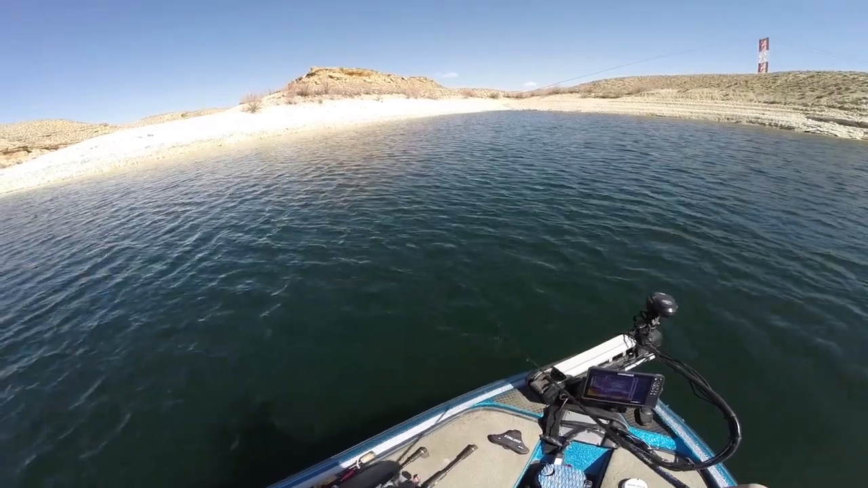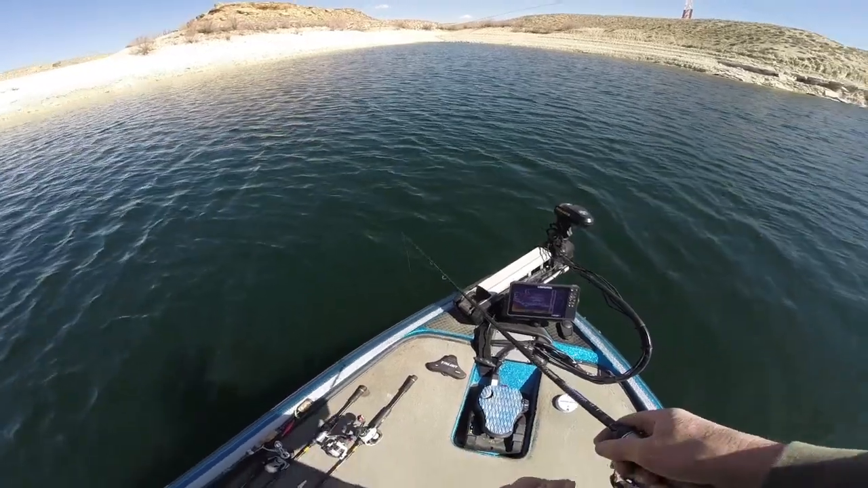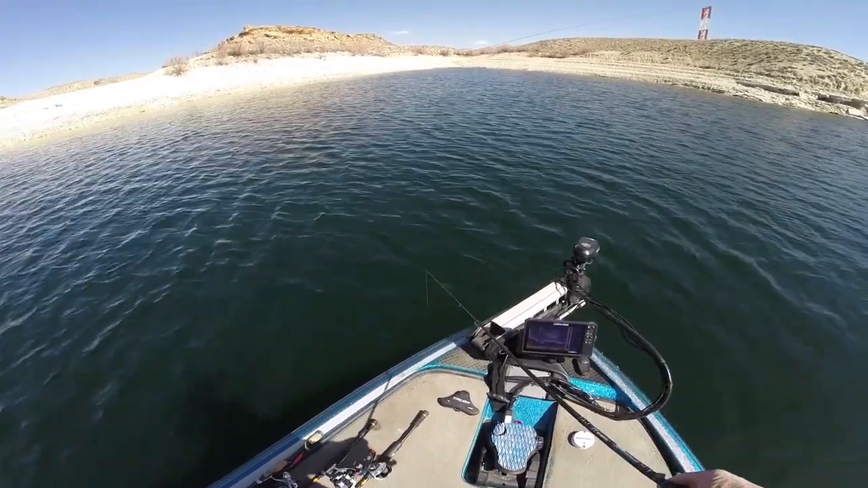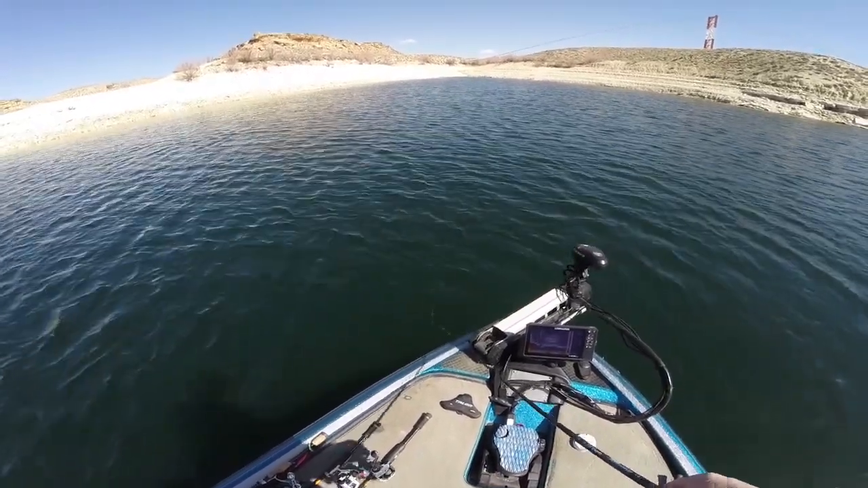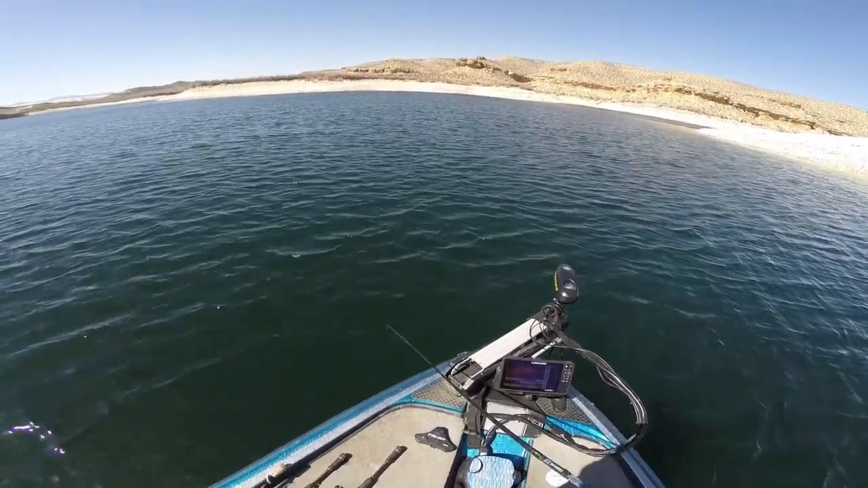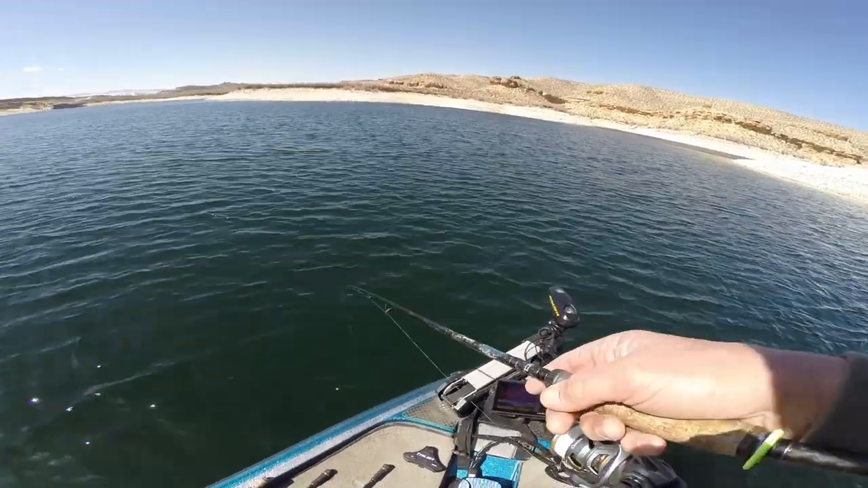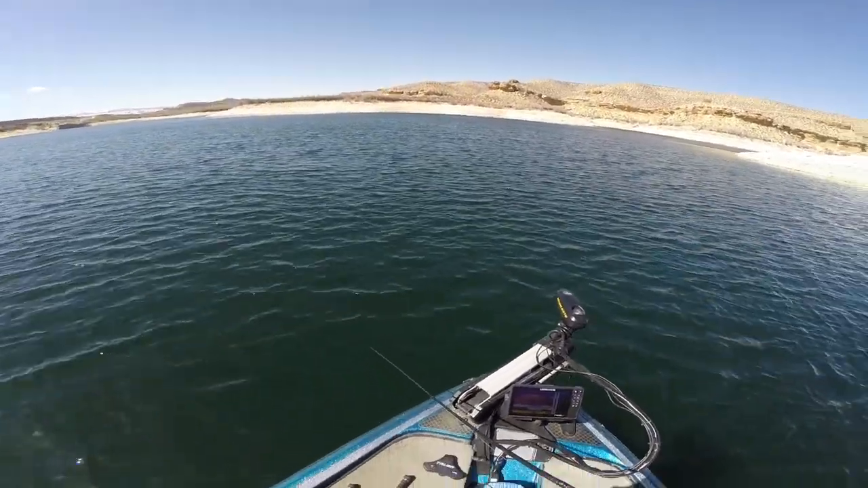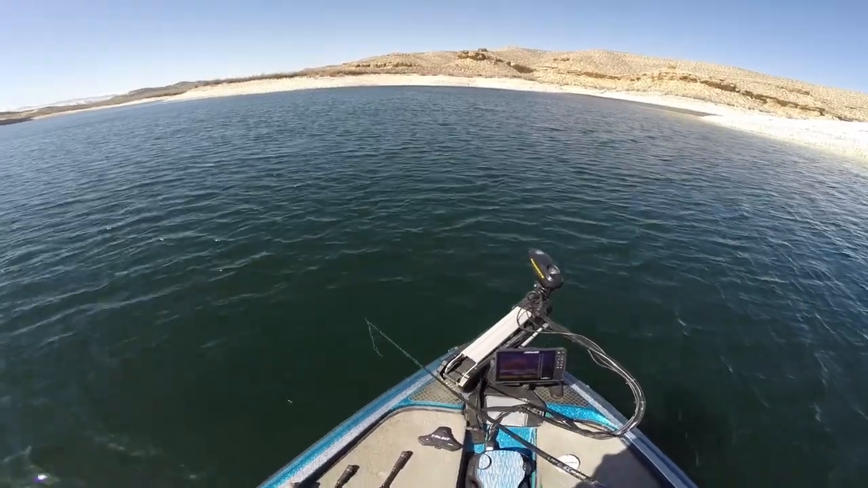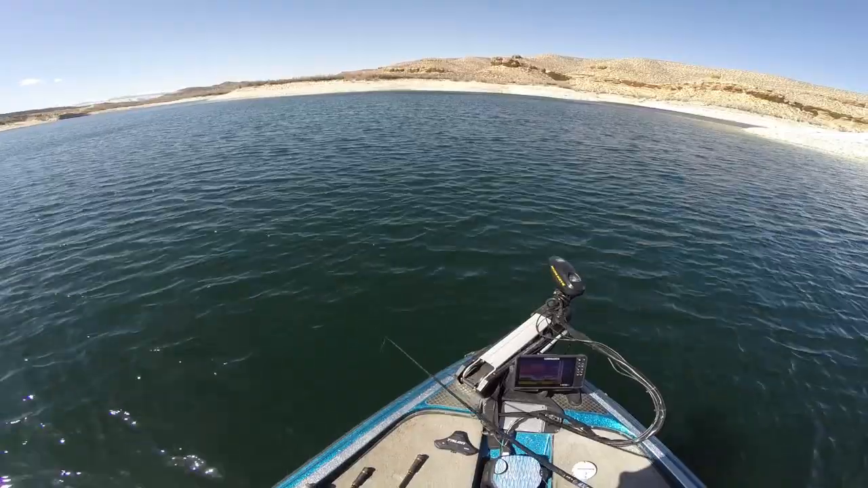And so it was on a slack line, and it just didn't get the hooks. It's just a lot of fun to figure the fish out, figure out where they're going to be, figure out what they're going to bite, how active they are, all that kind of stuff. That's why this is such fun for me.